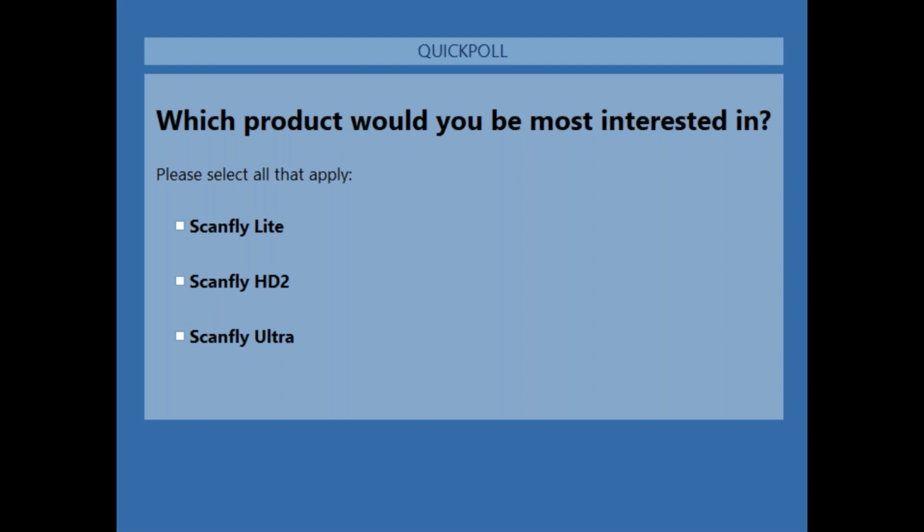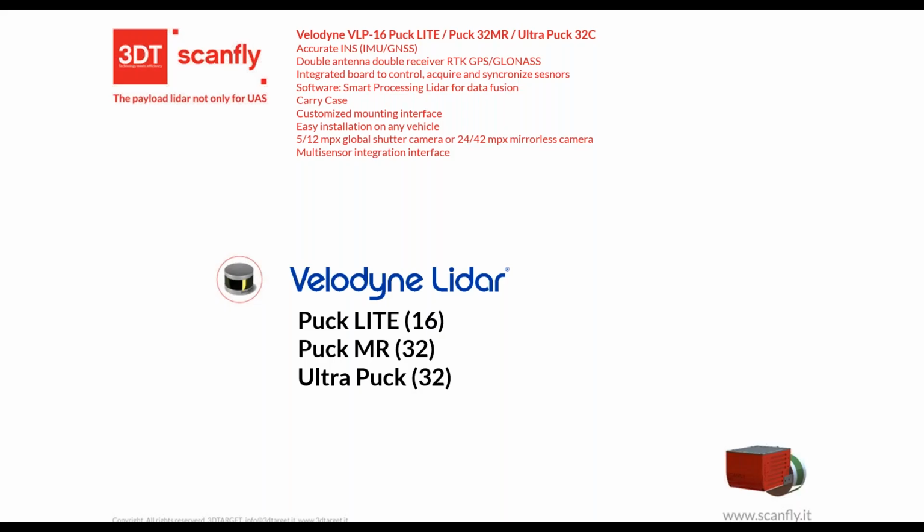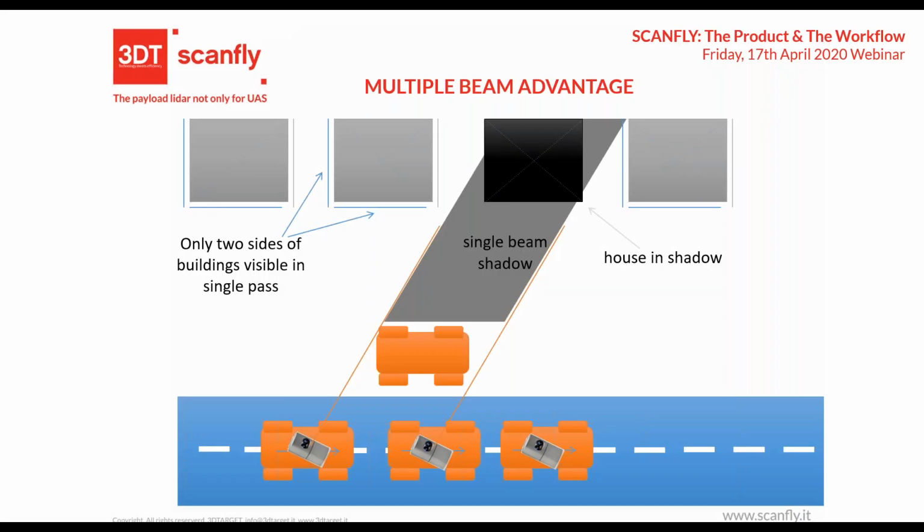With the 16 and 32, and Ultra Puck 32, the main difference is the resolution and the speed you can drive for having more detail. Okay, thank you. Let's carry on. Thank you.